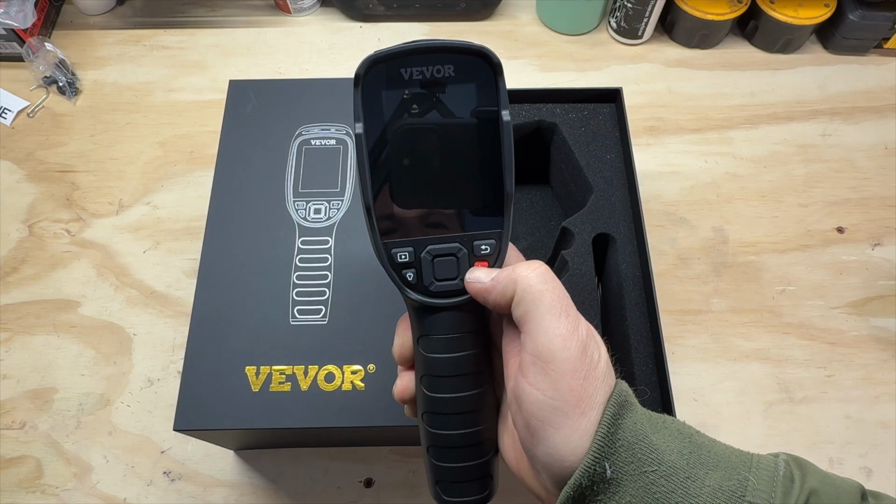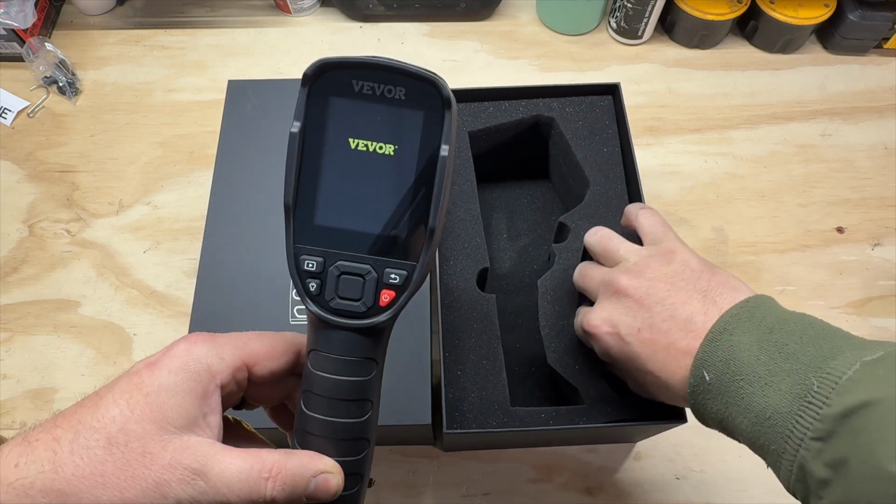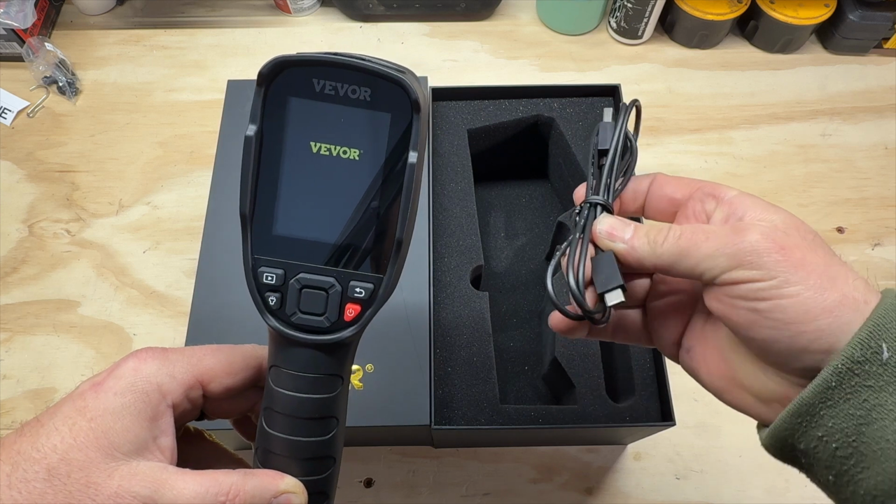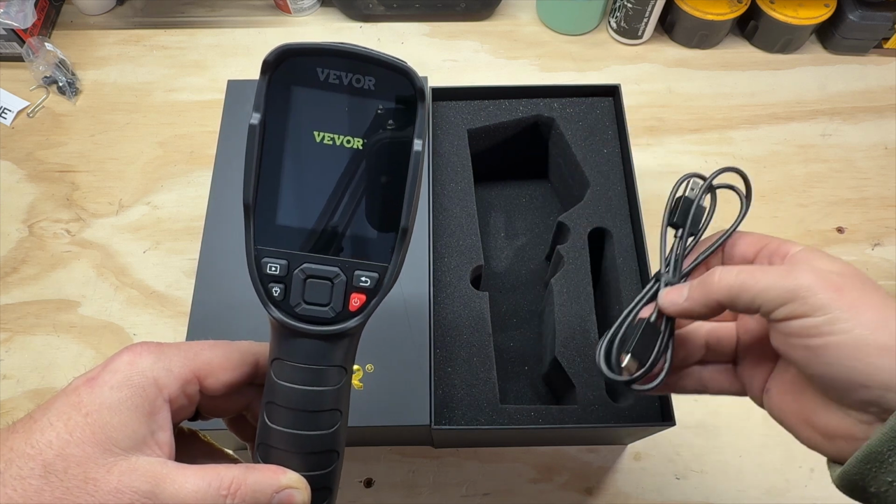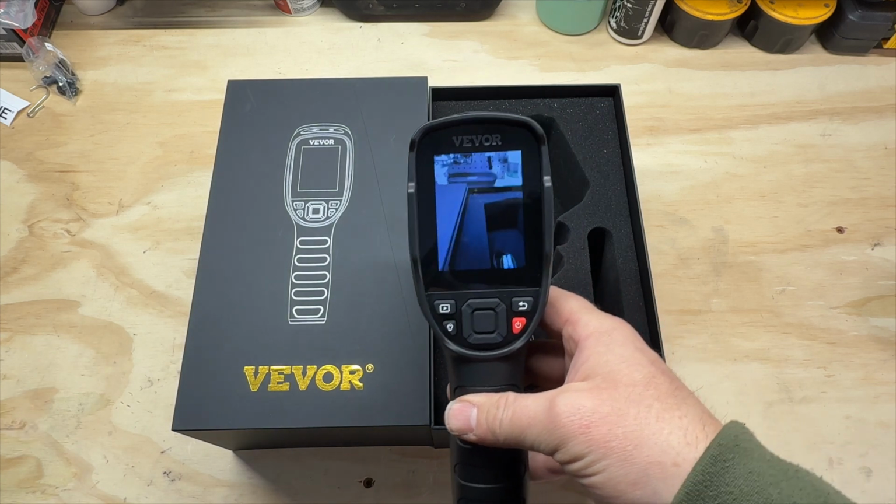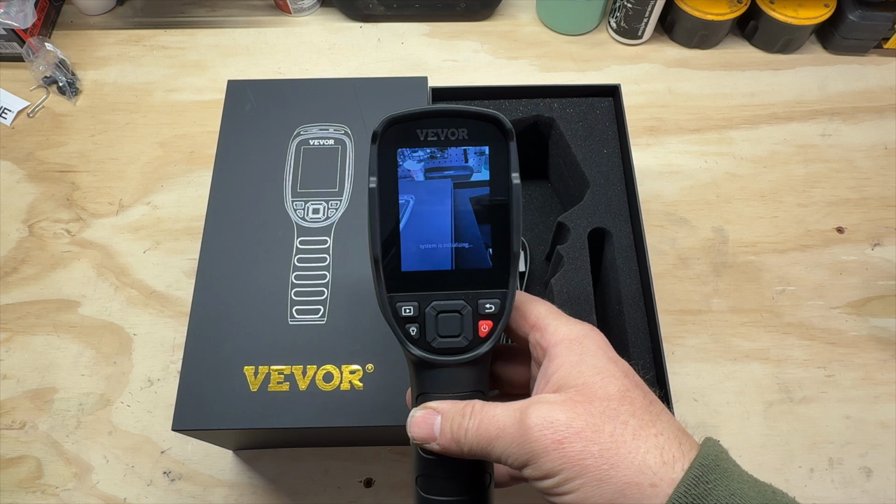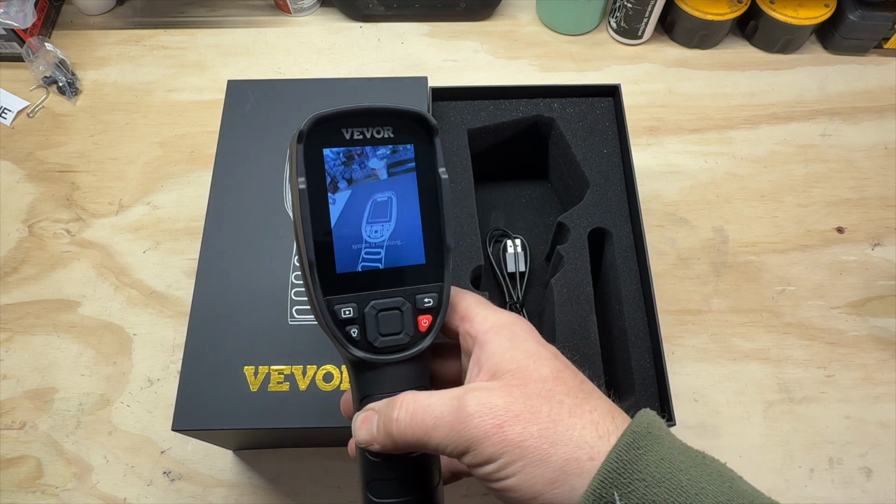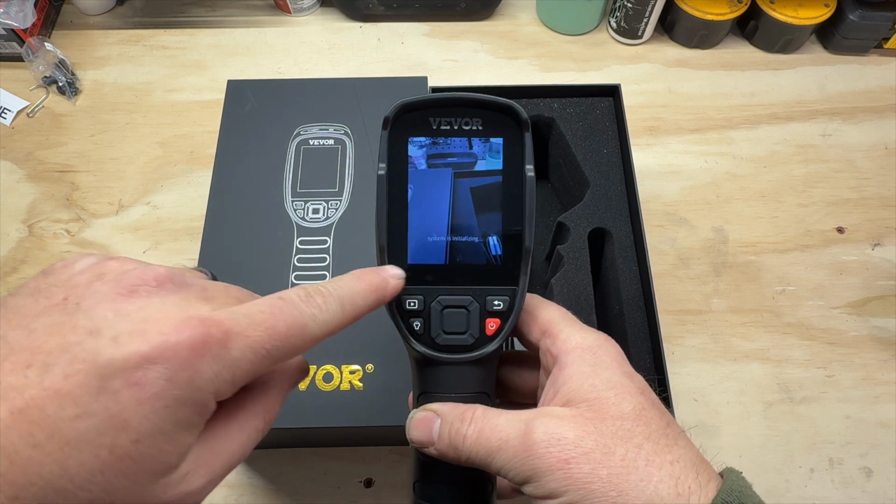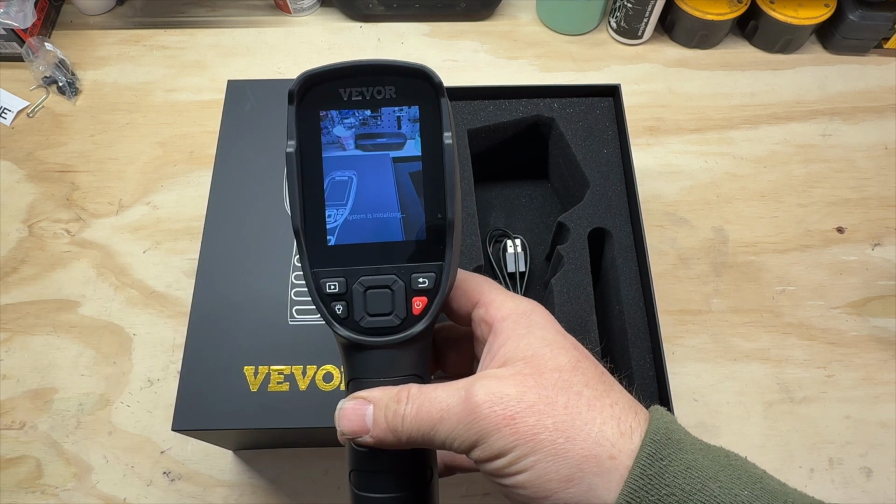Let's see if I haven't charged it yet. Oh, and I forgot to tell you, it does come with a charging cable. Looks like it's a USB-A to USB-C. So that's cool. So again, I haven't charged this up, so this is pretty much straight out of the box. It looks like it does have a charge. Right now we have our normal camera, but it says system is initializing. So it's starting up. We'll go ahead and let this thing start up.